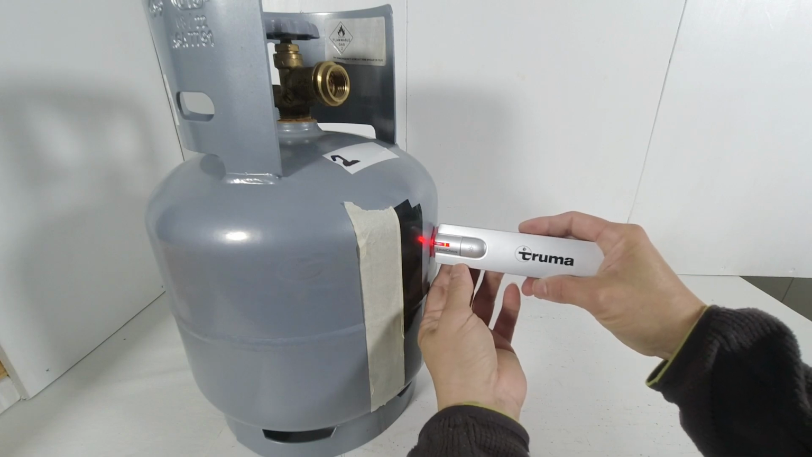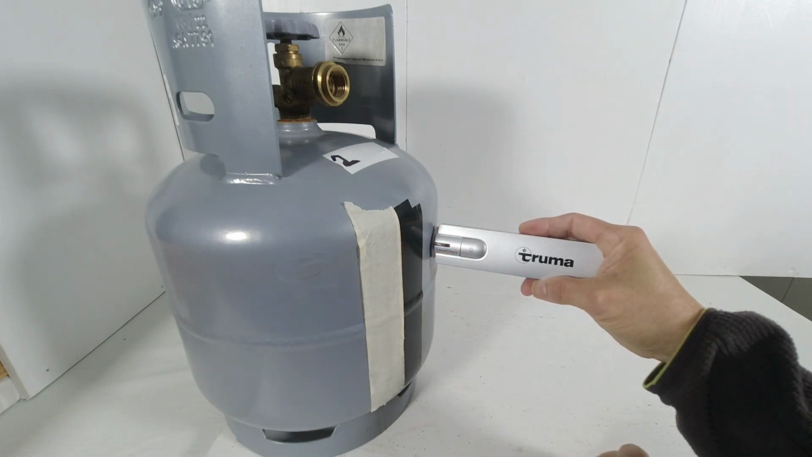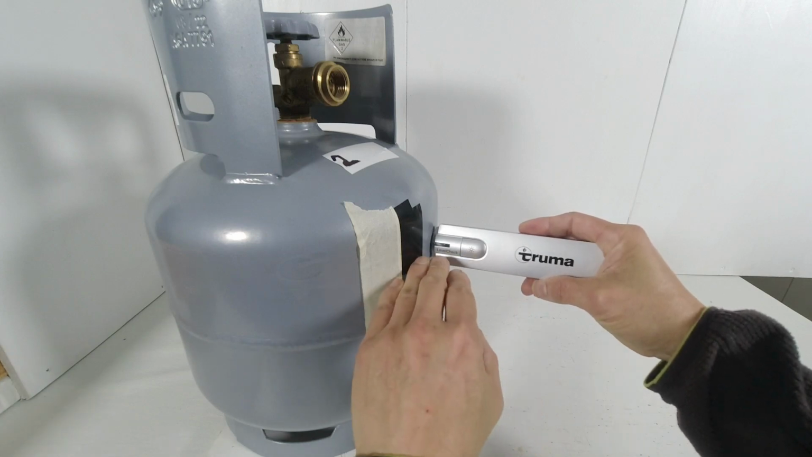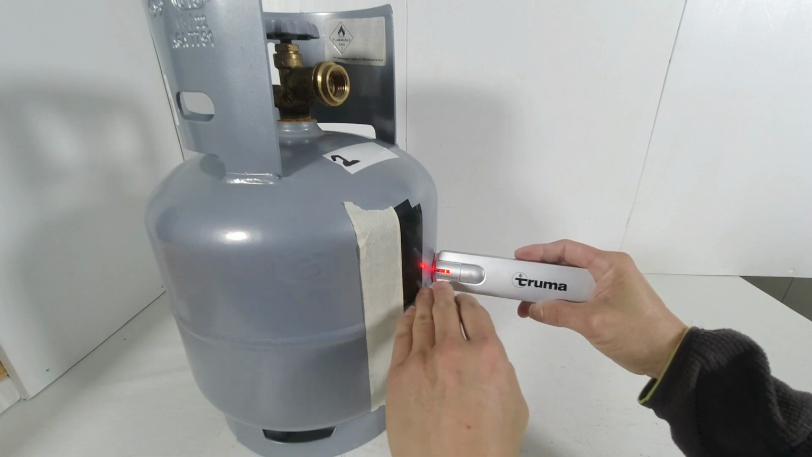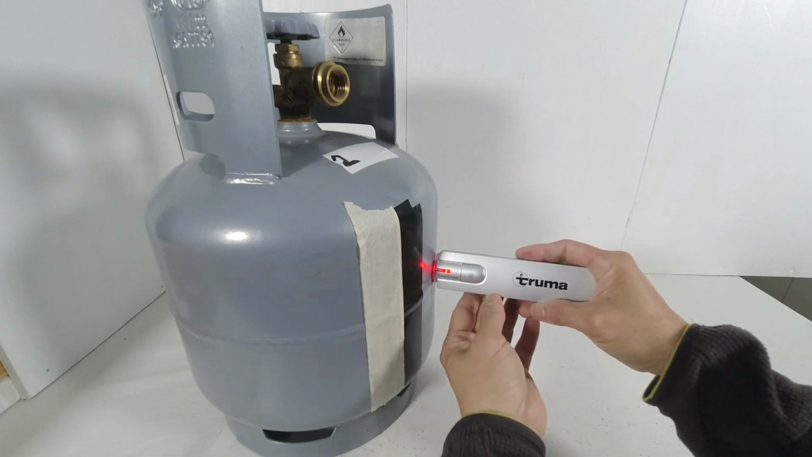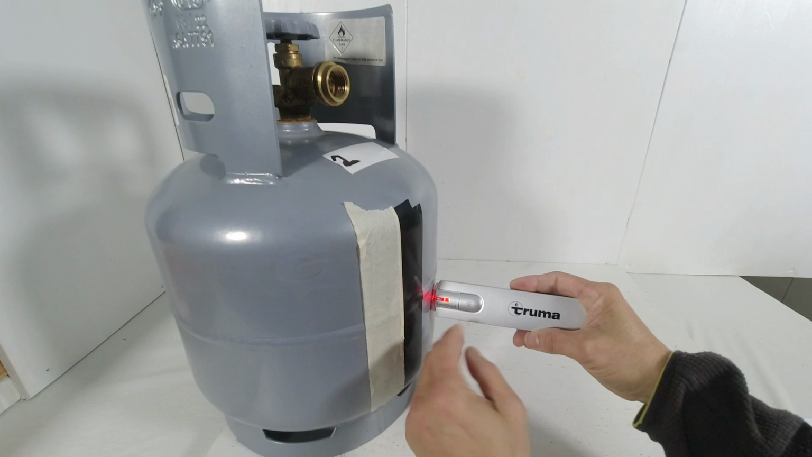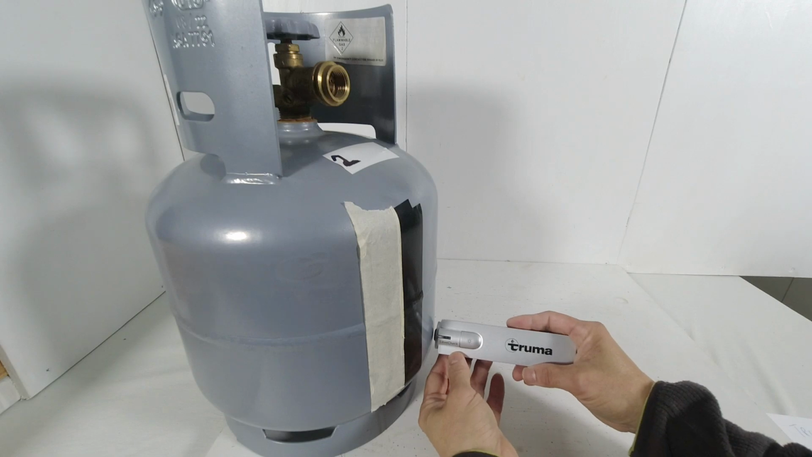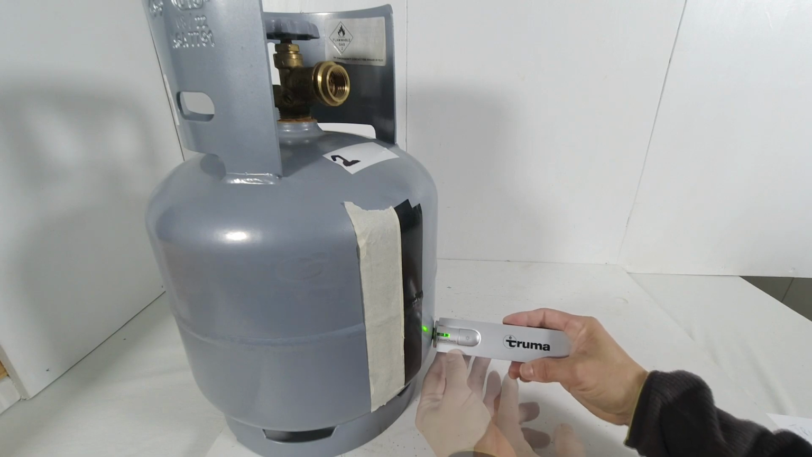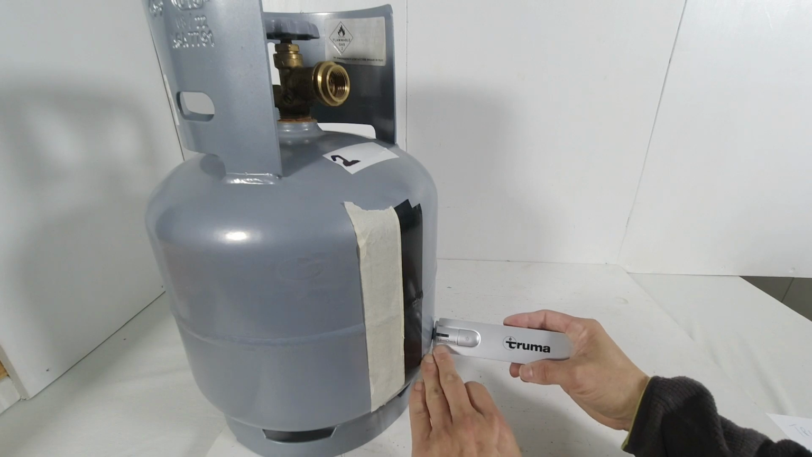Push in. Again, there was a quick one flash of orange, one beep, and then the red light again, indicating again no liquefied gas at this level. Same thing, no liquefied gas at this level. No liquefied gas at this level. Let me bring it back right to the bottom. One quick flash of the orange light and a beep. Then it turned green, indicating at this level there's liquefied gas.